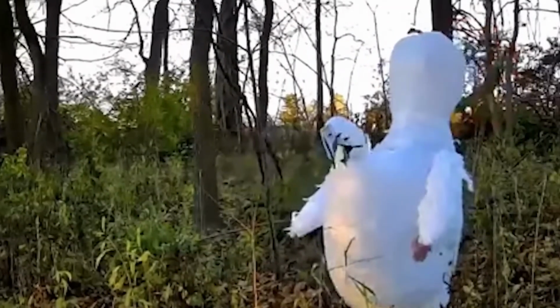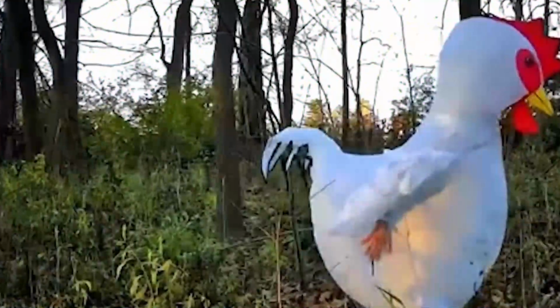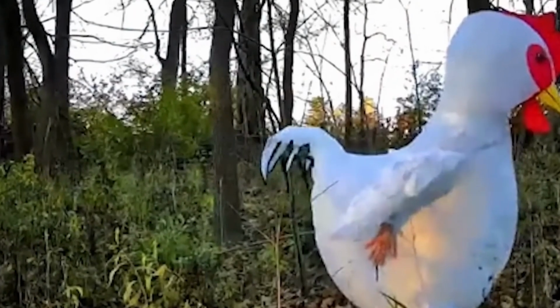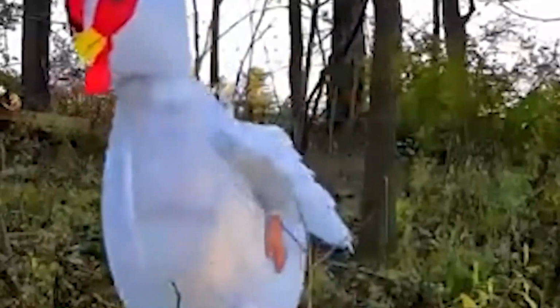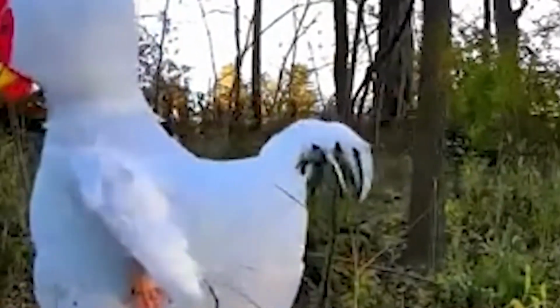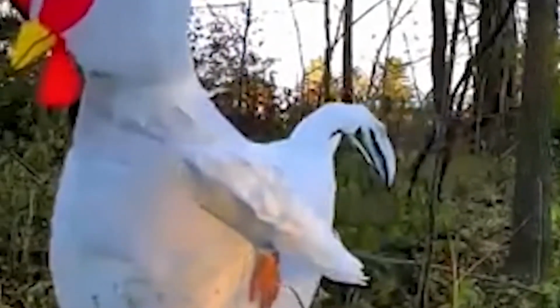The identity of the person who was hiding in this enormous chicken mascot outfit has not been established, and we can only hope that they made it safely to wherever they were going, as it can be very dangerous for an overgrown chicken all along the woods. Perhaps the particular person was on their way to work, where they simply belong to the strange community of folks who'd like to dress up as chickens for fun.